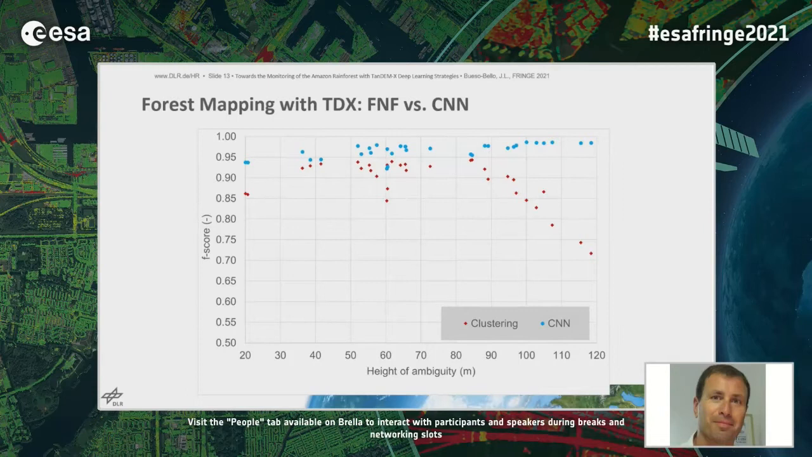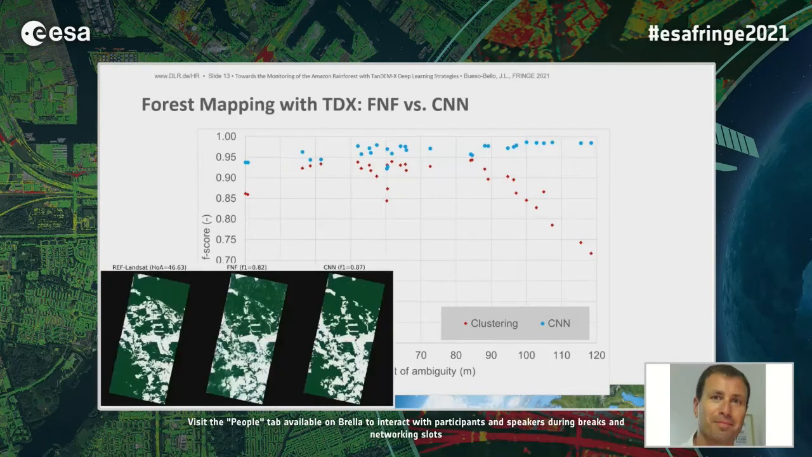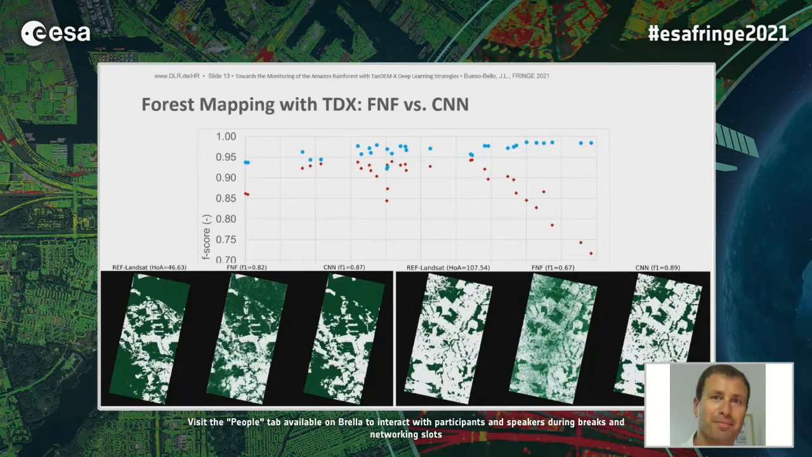If you click, please, you will see an example for a height of ambiguity image. On the left is the reference, the Landsat, in the middle is the clustering approach, and on the right, the CNN. We see that for a height of ambiguity close to 50 meters, both perform very well. Please click again. Here, for height of ambiguity of more than 100 meters, the CNN performs much better than the clustering approach.